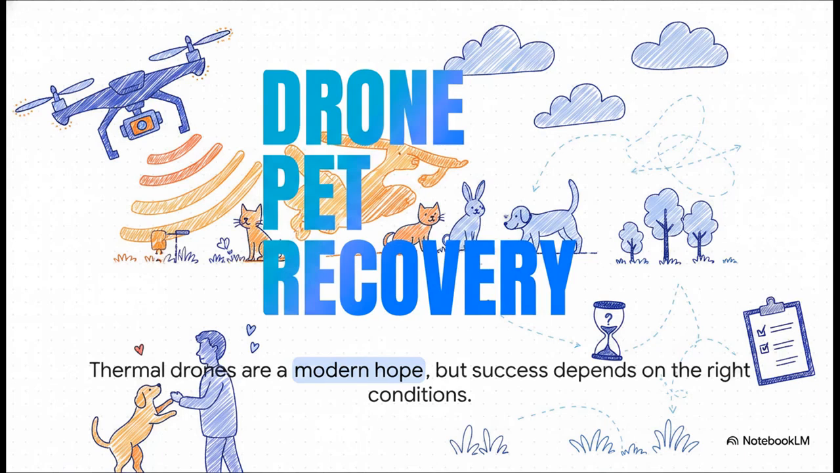We're not just talking about any drone, by the way. We're talking about drones with special thermal cameras. And look, they really are this incredible beacon of hope for so many people. But I've got to be super clear about this from the get-go. They're a powerful tool, not a magic wand. Success, and I mean real success, comes down to using them at the right time in the right way.